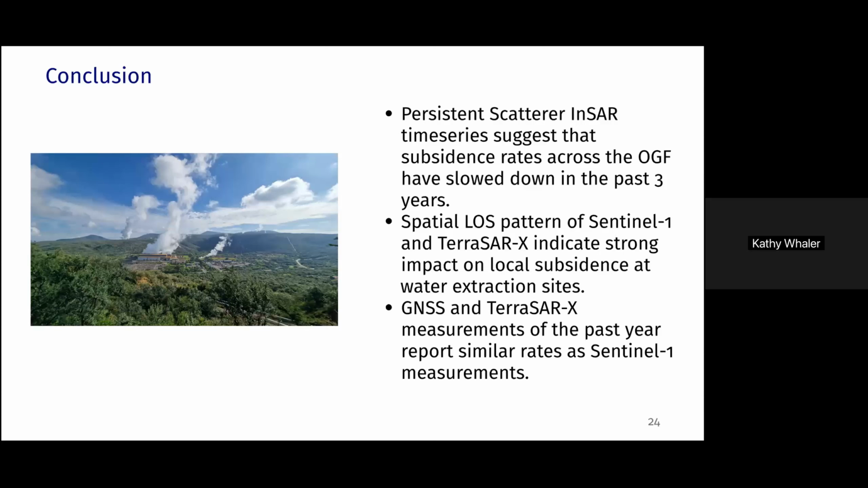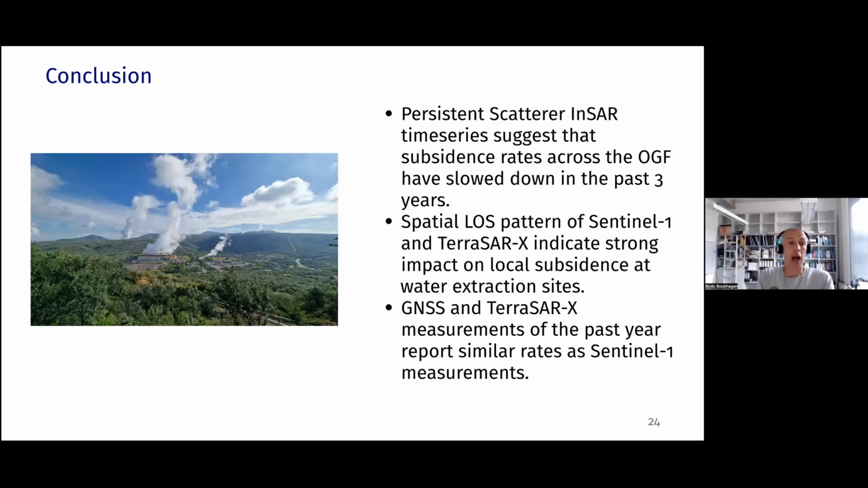I was just clapping, but I was wondering if there's any explanation as to why the subsidence rates have slowed down recently. Well, there is more geophysical data available that sits with KenGen that have looked at this. What I presented today is really only the surface structure, so I can only speculate using these data.